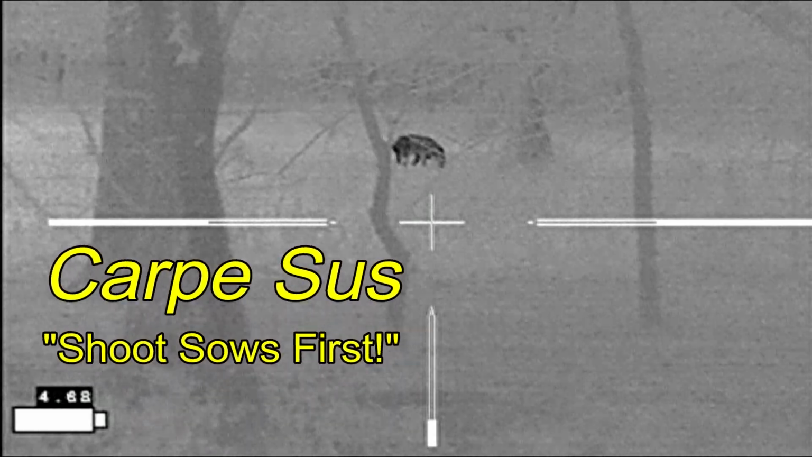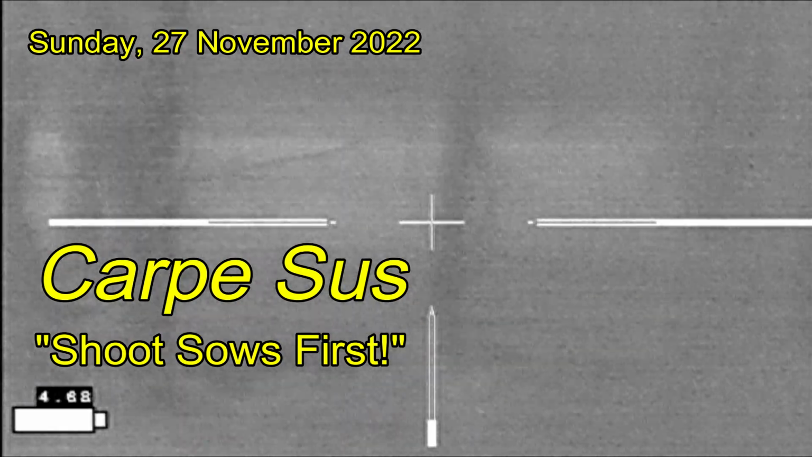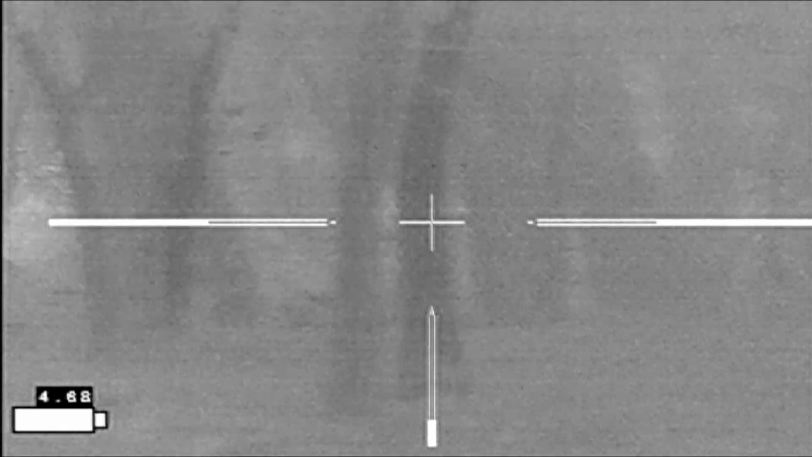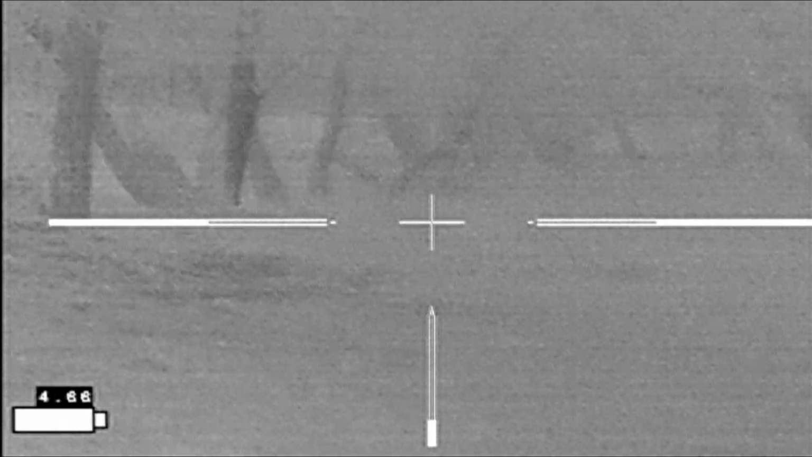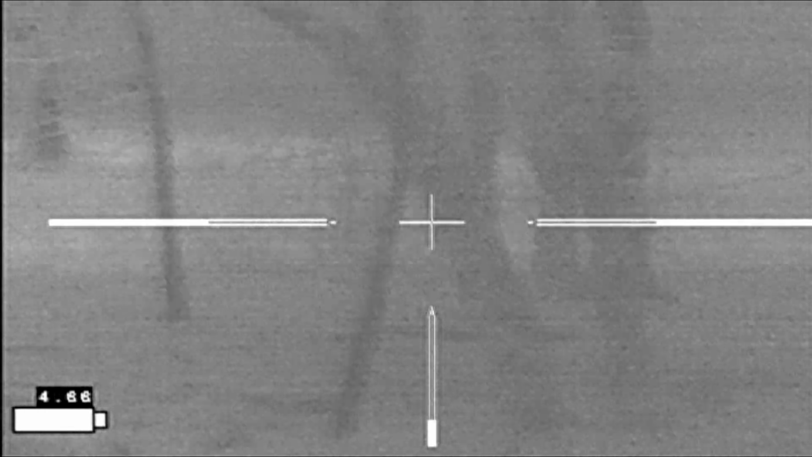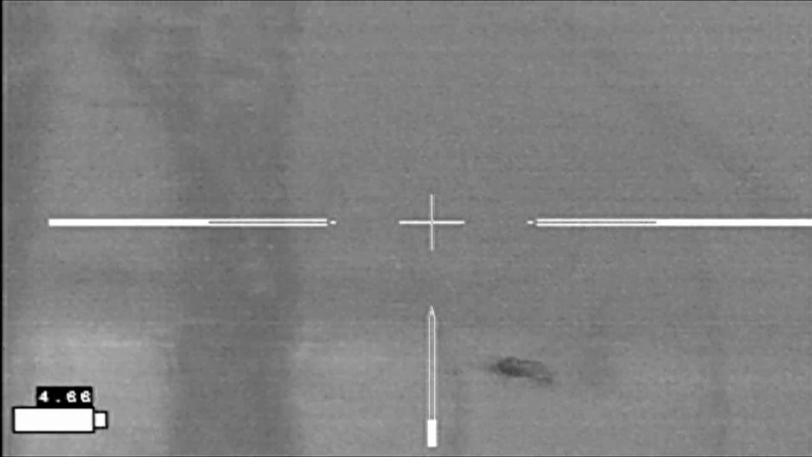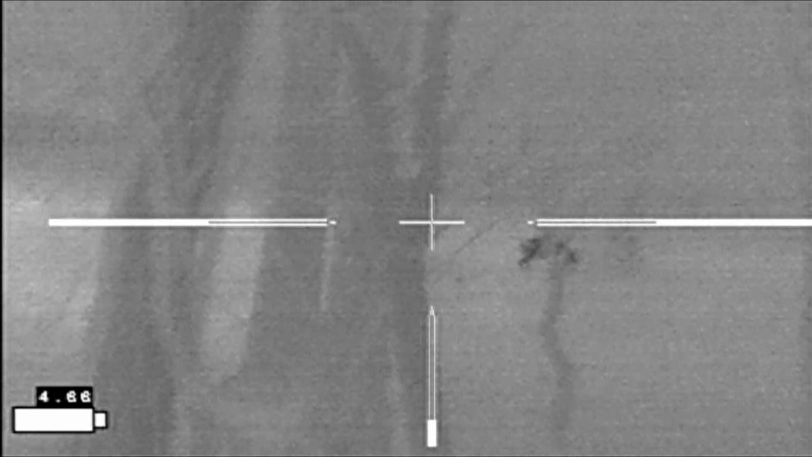Carpe sus, when hunting up in North Texas. And I'm hunting in the same place, I believe, where I shot my last hog on the last hunt. I've got a deer out in the woods, off in the distance, and I've got a hog across the creek under a pecan tree, and I'm within about 100 yards of where I shot the last hog.